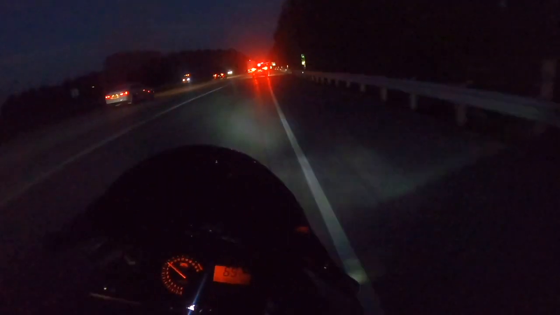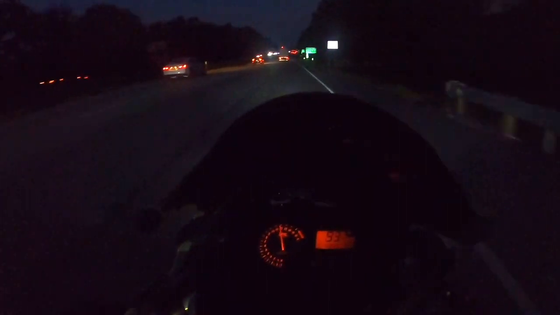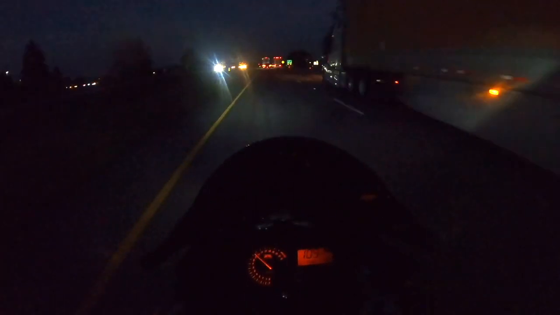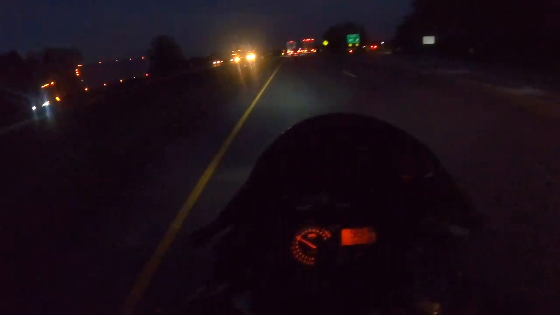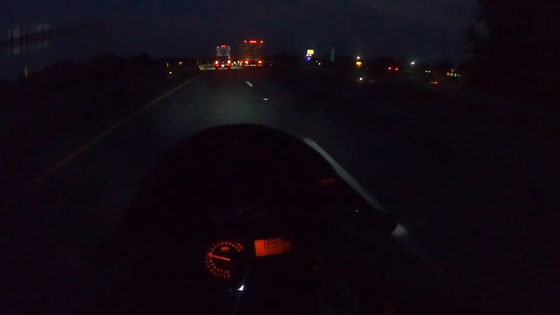Alright, you see this guy right here? No bueno. Alright. So being that it is darker and that I can't see shit, I can't be doing anything super crazy.